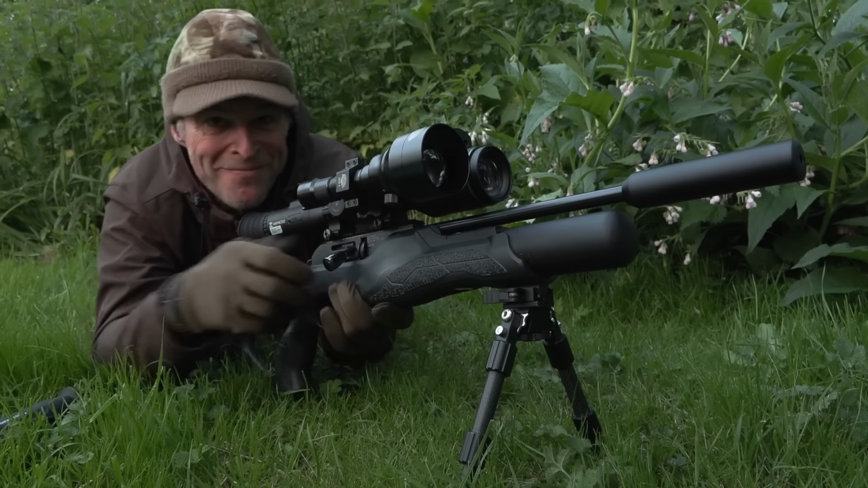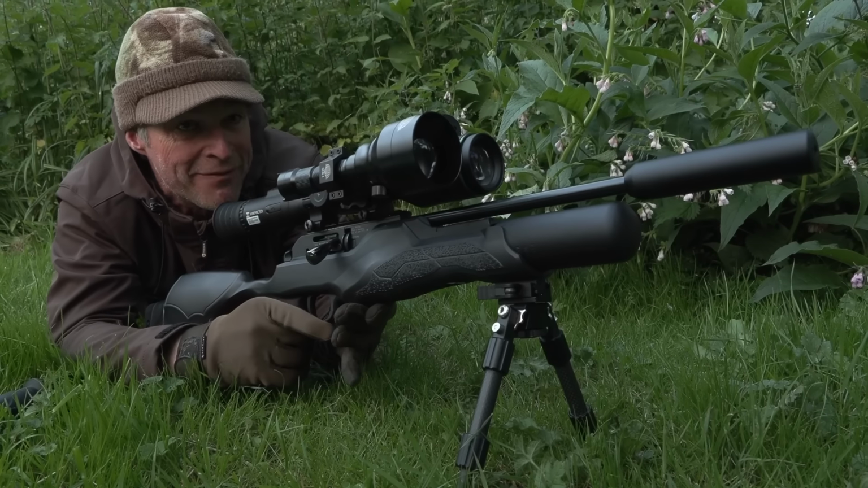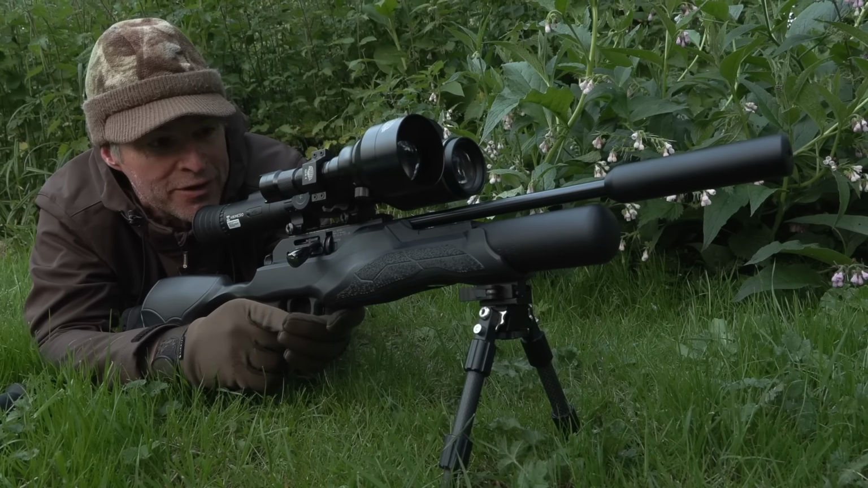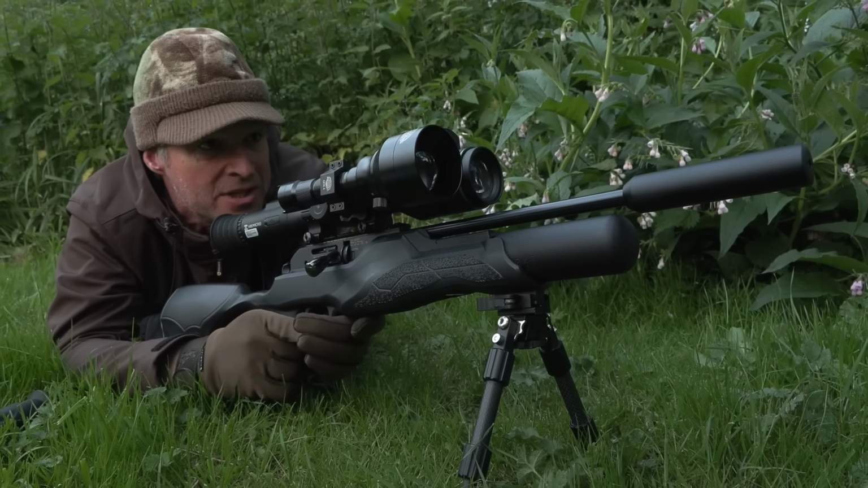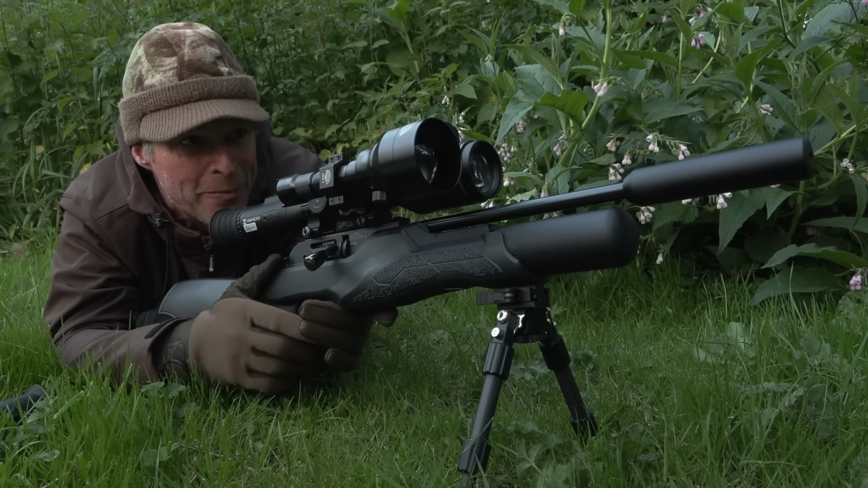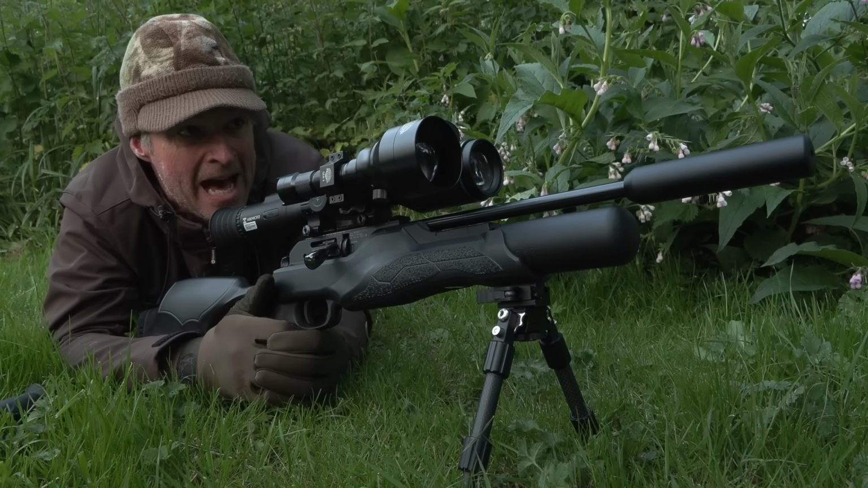Well, that was the first one. Now you may have noticed in the recorded footage that I did actually use the Alpex's laser rangefinder for that one. It's about 23 meters, so it needed a touch of hold under with this setup. Really nice clean kill. Pellet found the exact mark where I wanted to strike that rabbit.